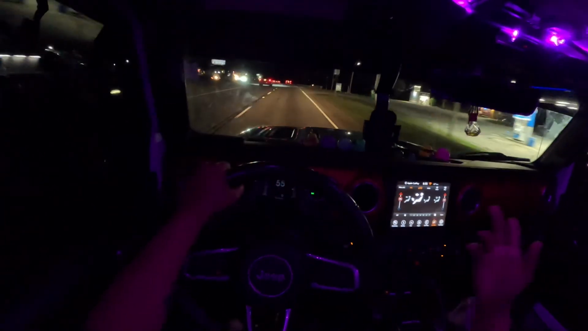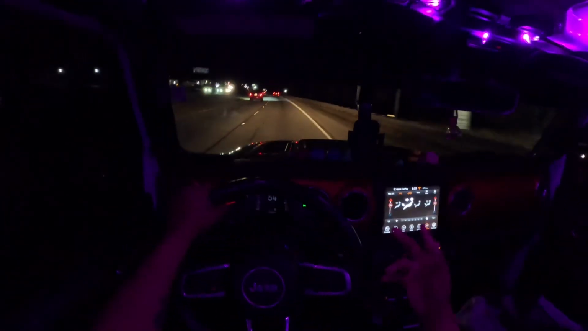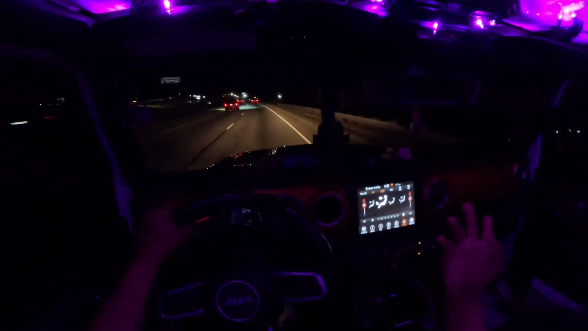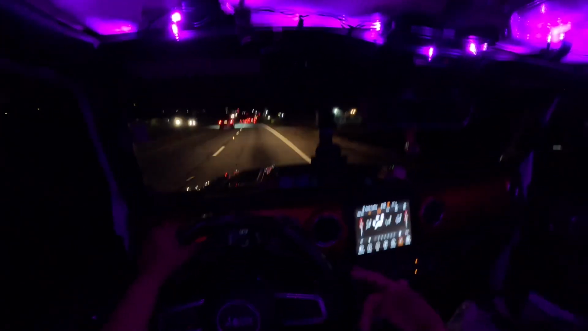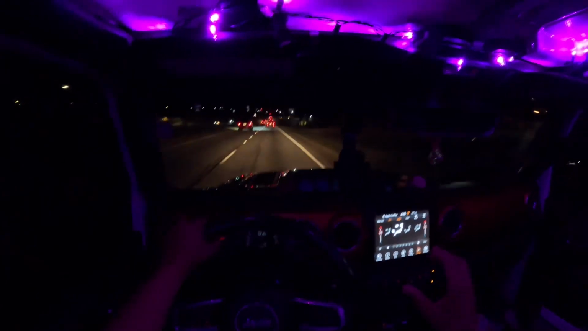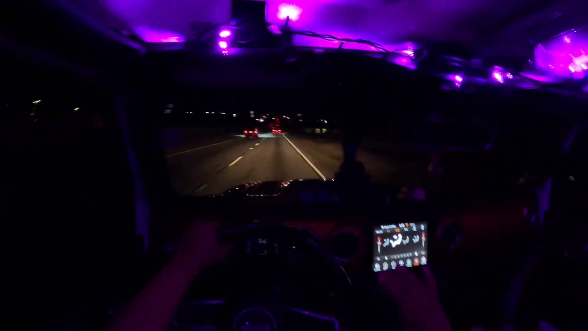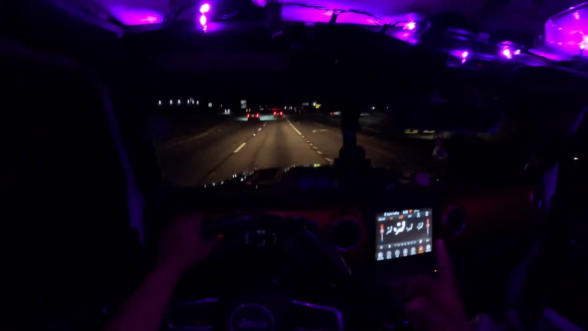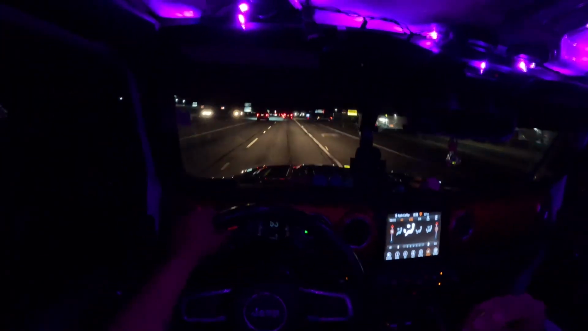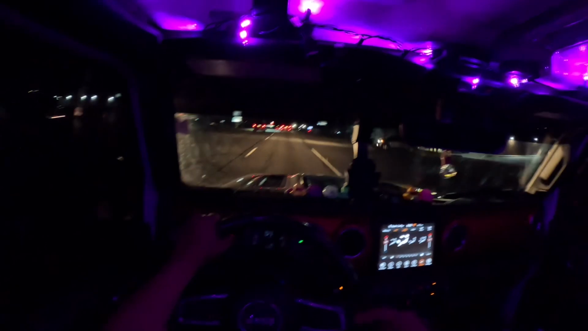So I hope y'all can see it pretty good. I think I got my settings down packed. Speaking of the GoPro, anytime I purchase anything, I pretty much do my research on it, I learn it before I get it. So as soon as I got this GoPro, I already knew how to operate it. I already knew what settings I wanted to get. I got a 2.0 lens mod put on it.